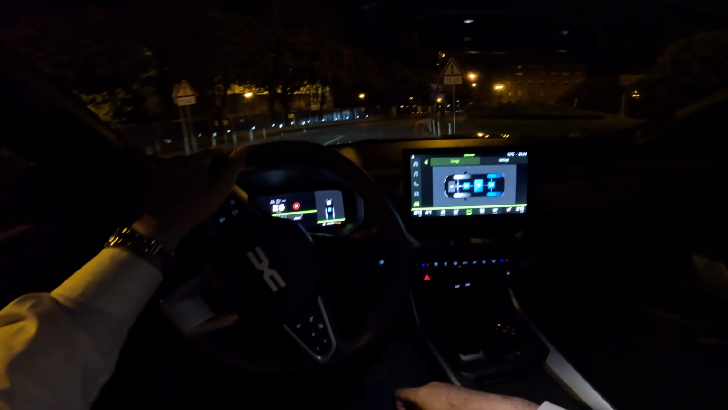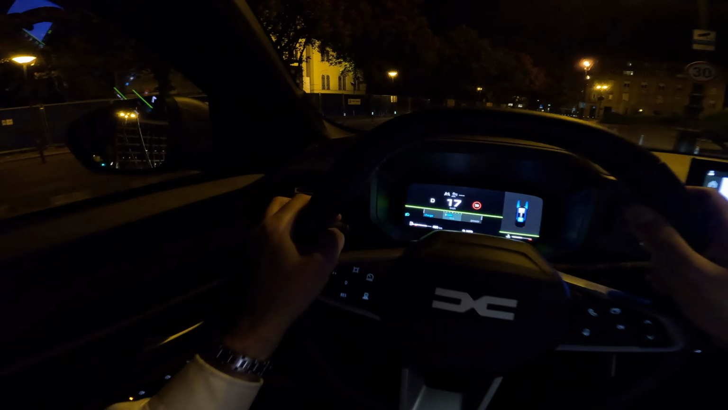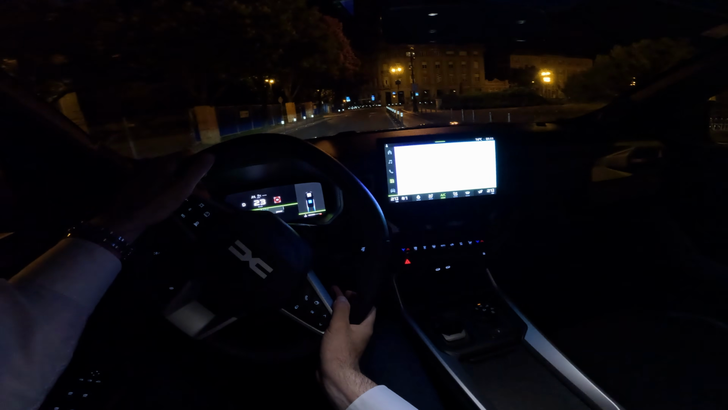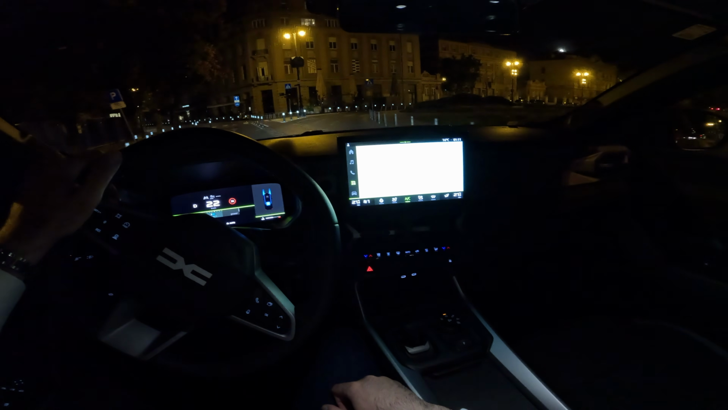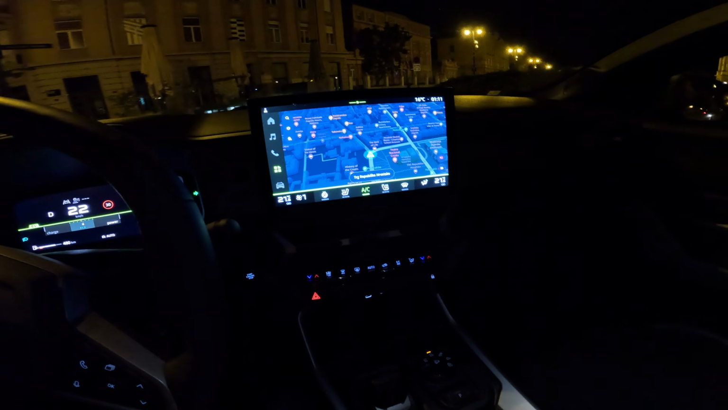So you have the energy flow, and then also I want to show you the navigation, with the nice 3D view of the buildings. It does take some time to get it on, but you will see it's got a very nice view.